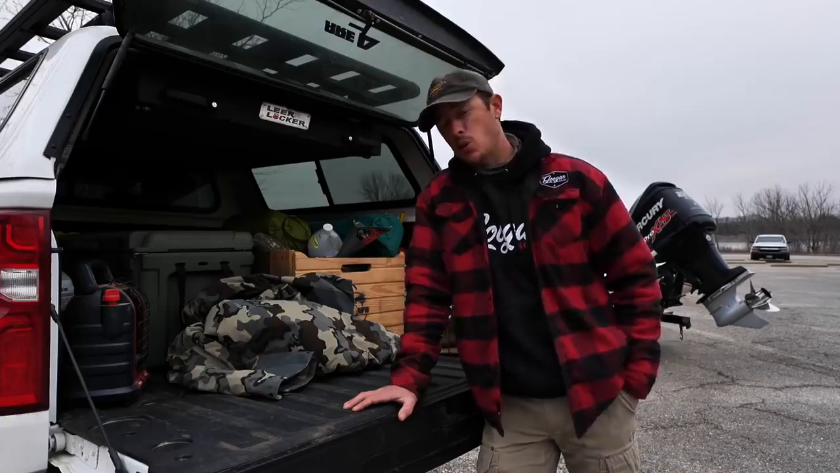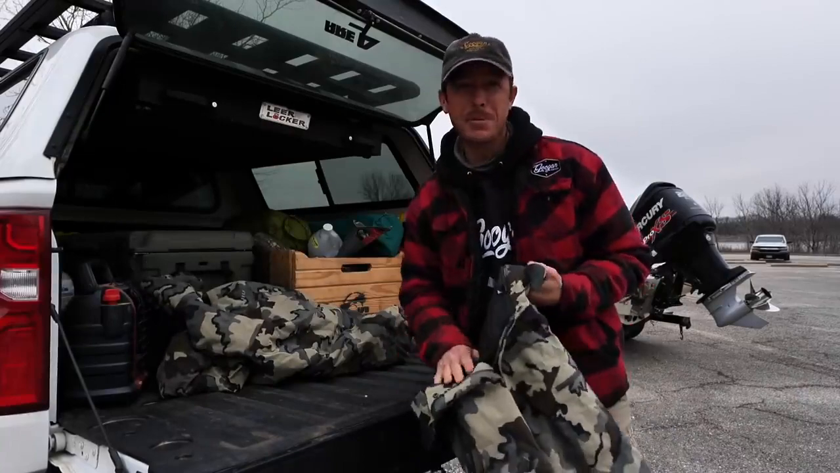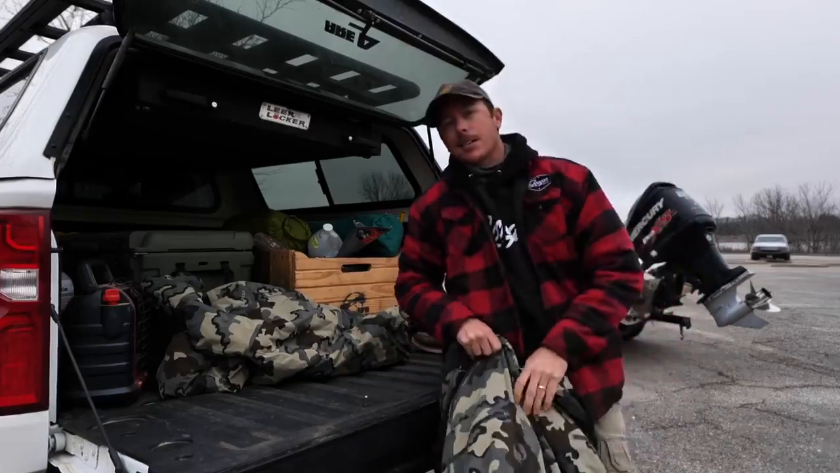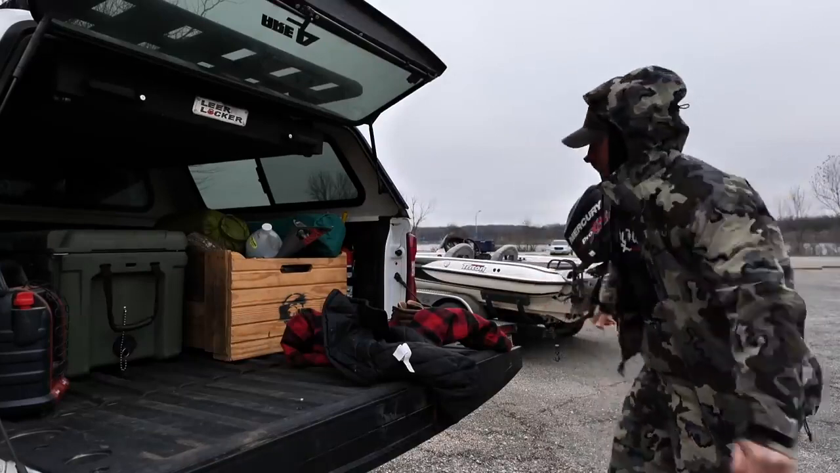It is currently about 28 degrees. We're gonna throw on the bibs. Of course, we're gonna keep some crappie, put them in the grease, and make gold crispies. It's the best thing ever. So let's get suited up, let's get out on the lake, let's snatch some crappie. Oh yeah.